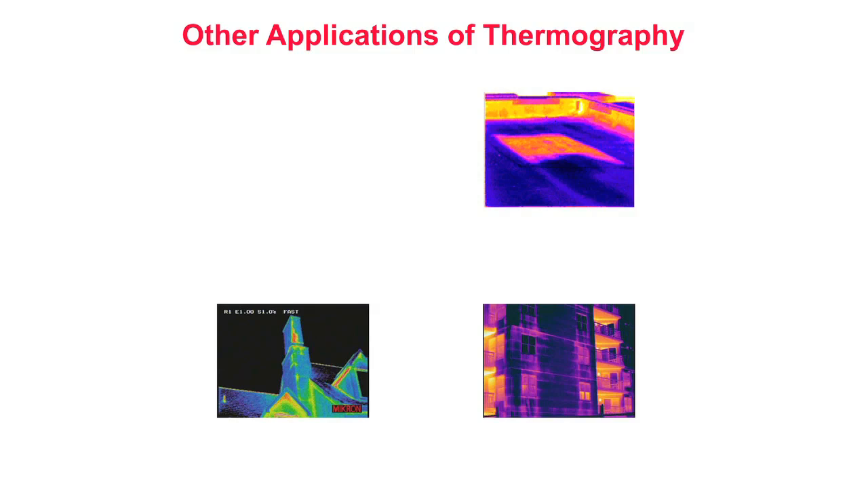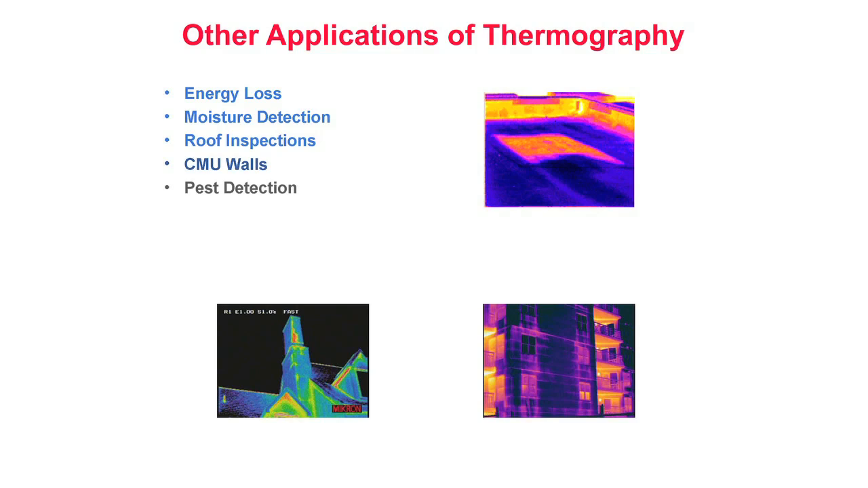Applications of thermography. Infrared thermography may be used to test a number of building systems and components for integrity and proper operation. Qualitative thermography, or thermal imaging, may be used to detect and document evidence of excess energy loss from insulated structures, to detect latent moisture within insulated roofs and building sidewalls, to inspect concrete masonry unit walls, to assist in damage restoration efforts, to locate pests and pest-related damage, and to check building subsystems for proper operation.